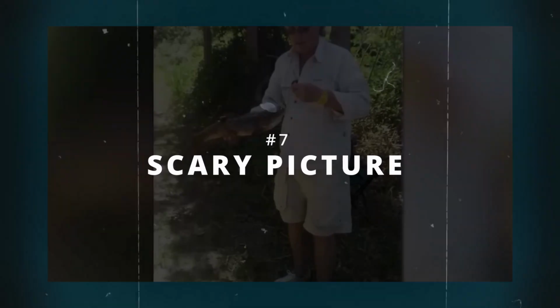Number 7. Scary Picture. Imagine this. You're hiking with your friends in the mountains. You take a break and decide to capture the moment with your camera. The camera clicks. At night, before you go to sleep, you decide to take a peek into the perfectly chaotic photograph, only to find that there's a figure that's standing at the back. Not the kind of sight you want to see at night, that's for sure.